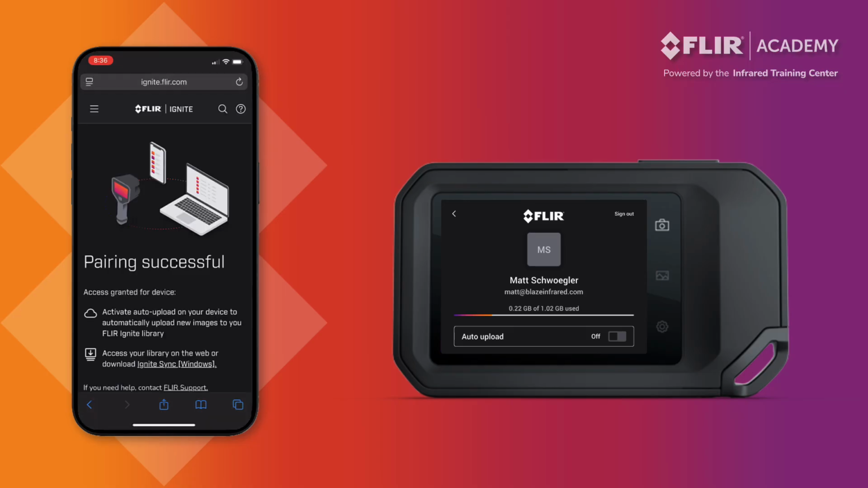This should display your account information, including your email address, a status bar showing how much storage remains on your account, and an option to switch auto upload on or off. Let's leave it on for now to take full advantage of Ignite's ability to back up our thermal data.